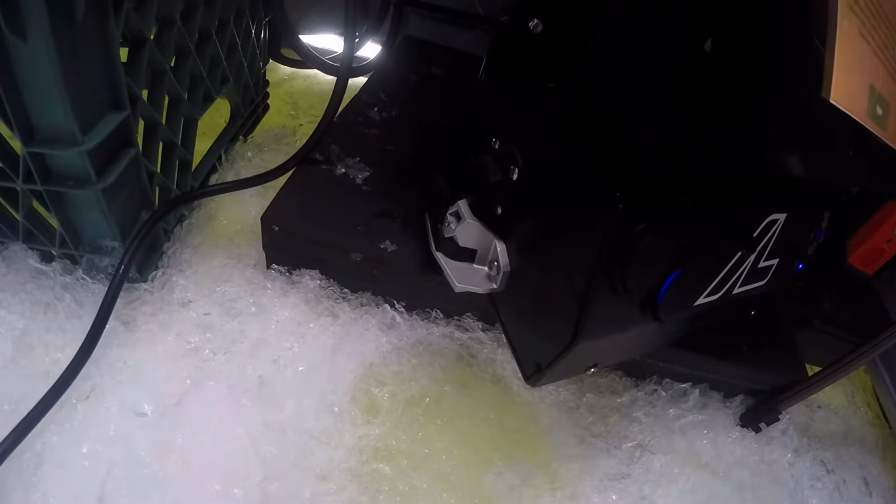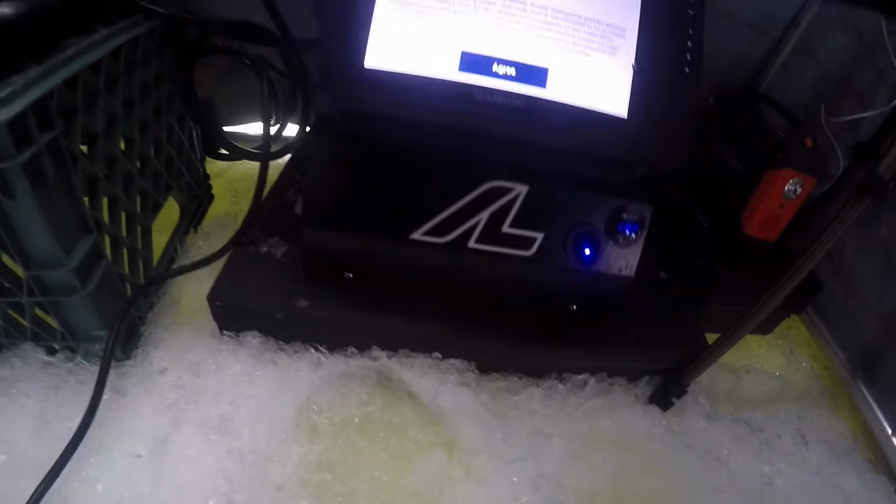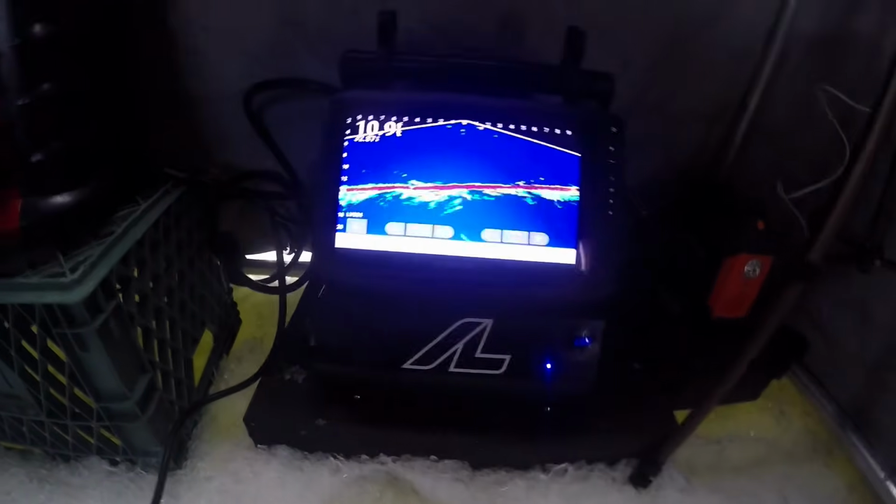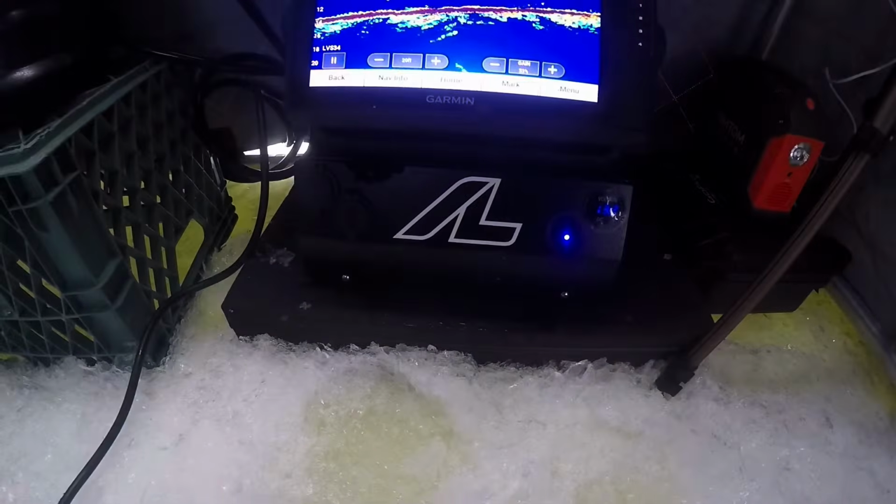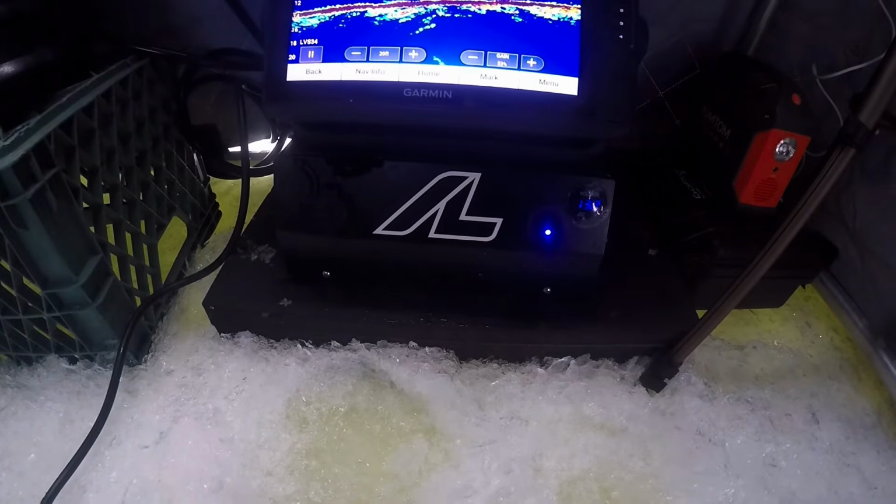You do have to drill and bolt them on. They're separate, but it's pretty basic. Should last you forever, this shuttle. It's super strong, and yeah, I'm pretty happy with it so far. That's the shuttle, and yeah, we're gonna get into some settings here in a bit.